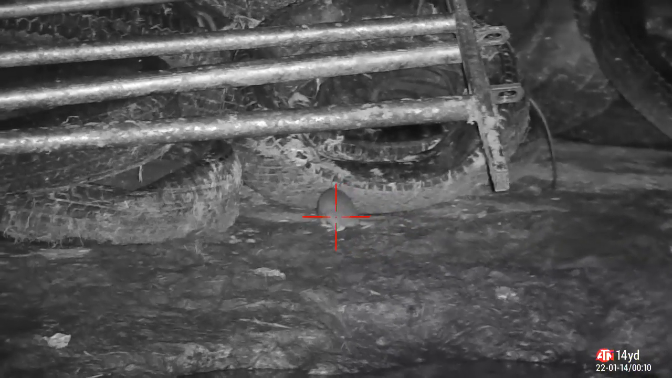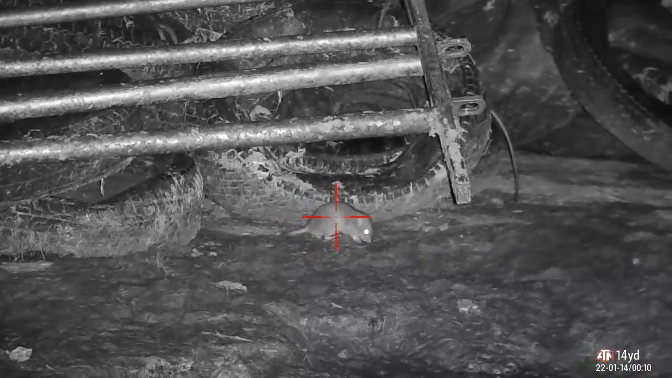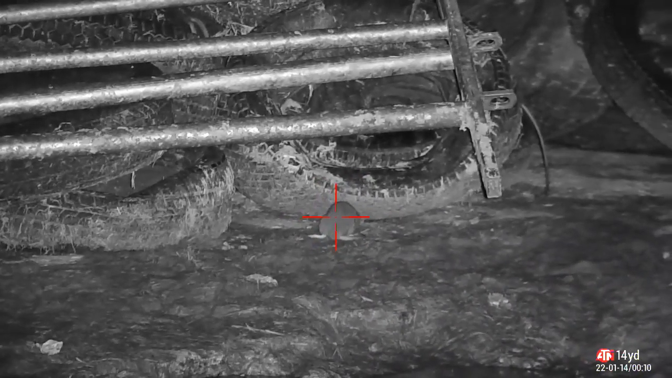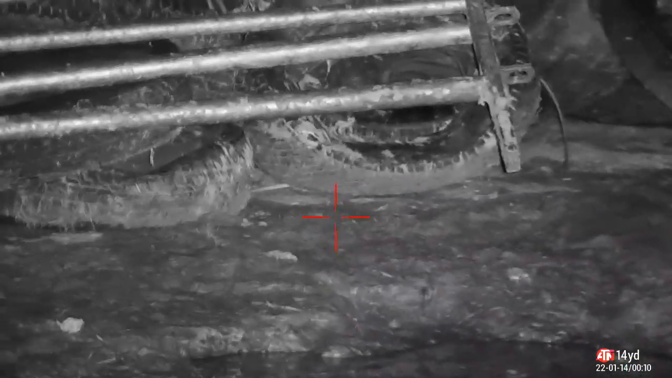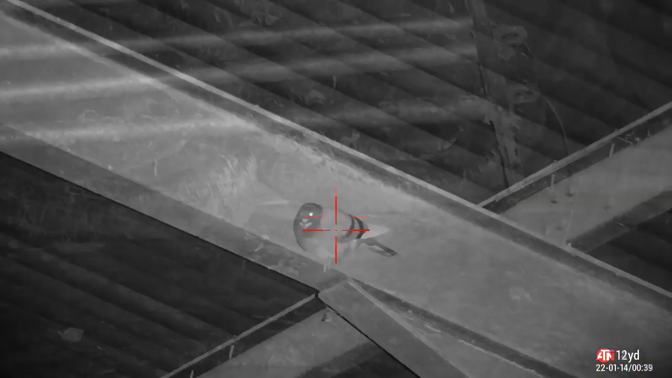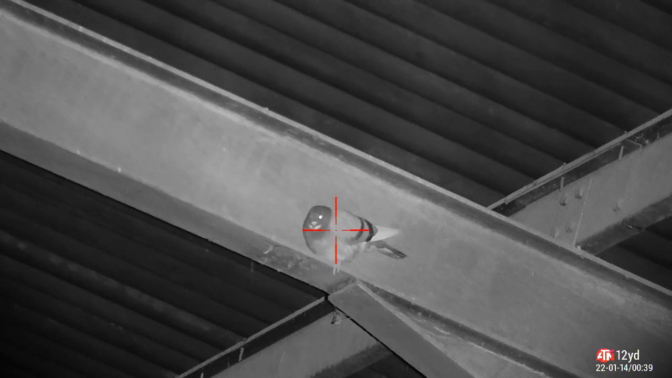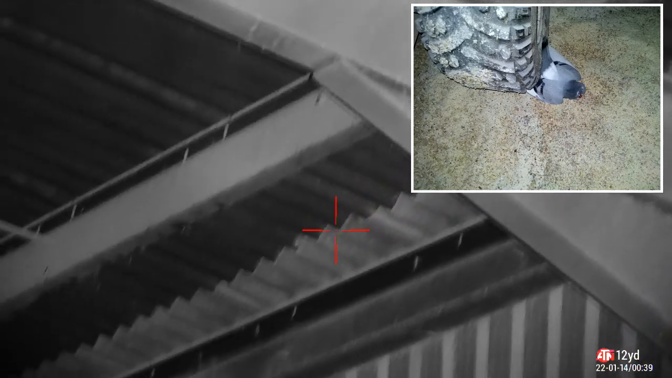Every time I go to take a shot, he moves, so I can't get a kill shot on him there. You see he's in pain, so I just go for an upper body shot. And there he goes behind the tyre, and he expires very quickly there. Back in the grain store, got another pigeon sitting up on the girder, perfect position for a neck shot, and that just drops like a stone.